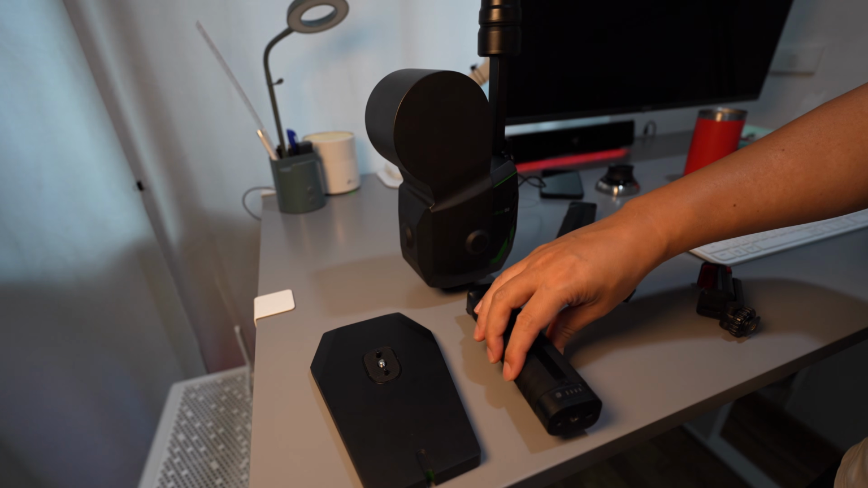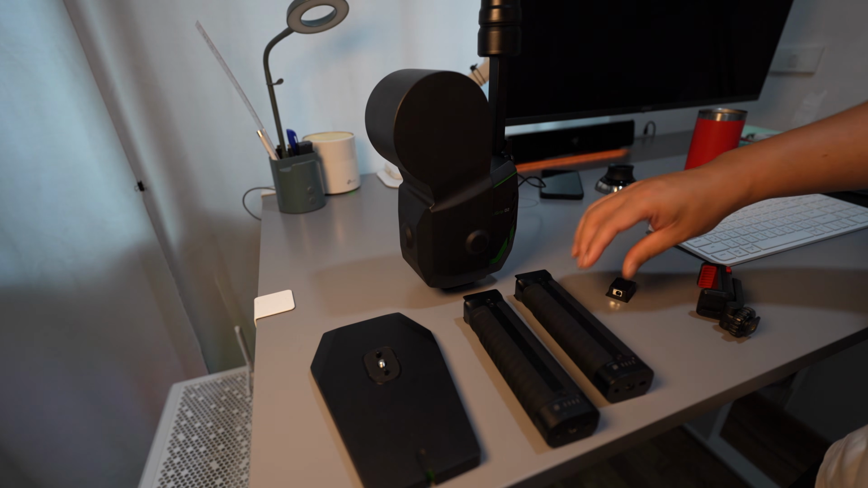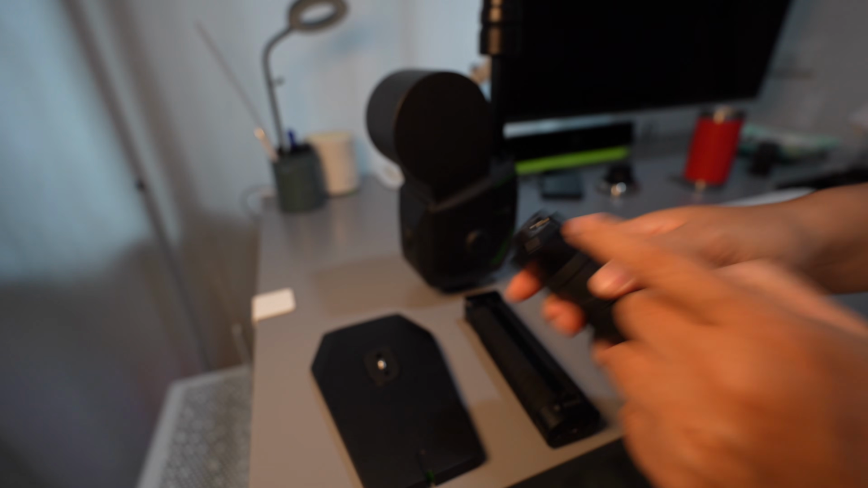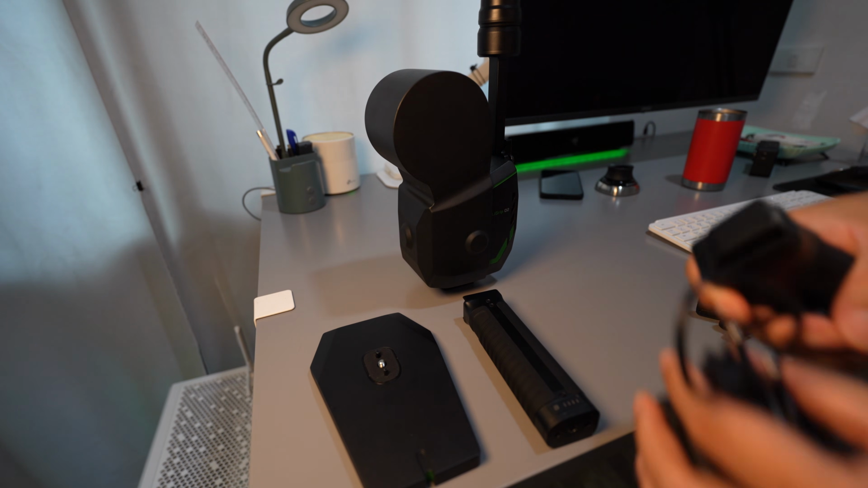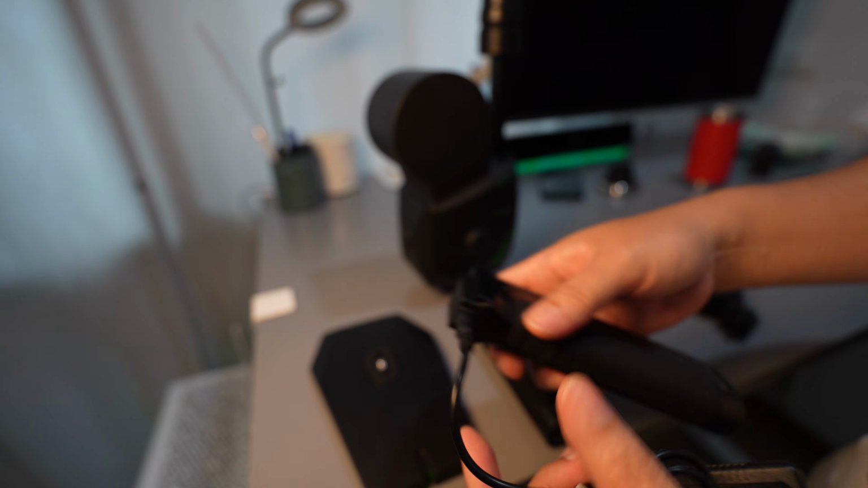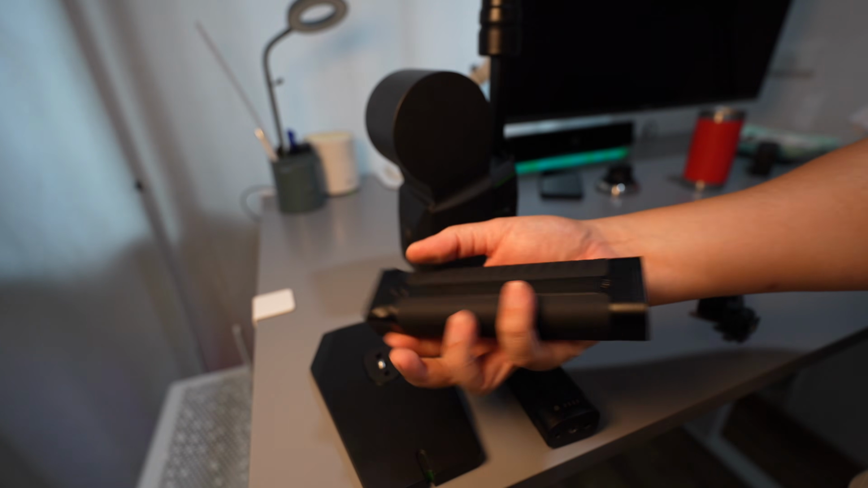The device comes with two batteries and a proprietary charger that uses a DC jack. That means you can't charge it with a regular USB-C cable, and you will need to remove the battery from the unit whenever you charge it.